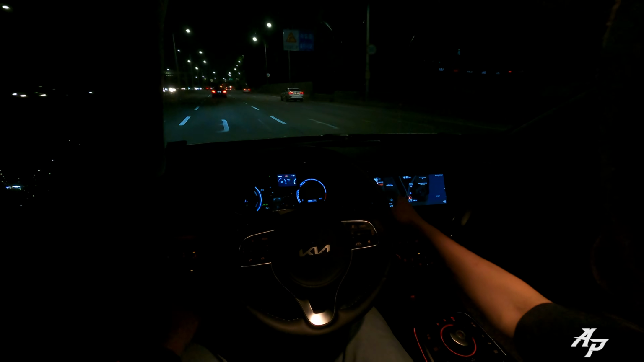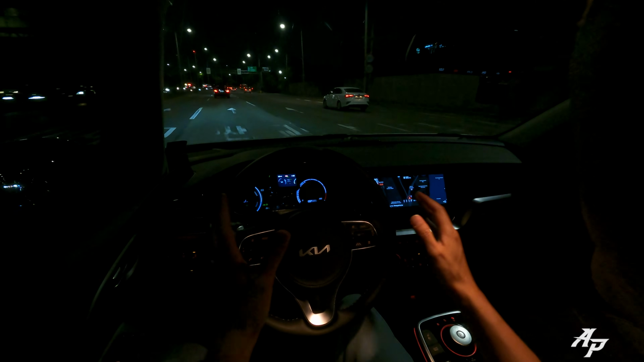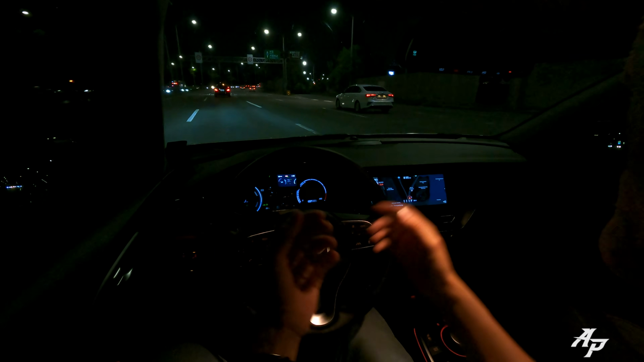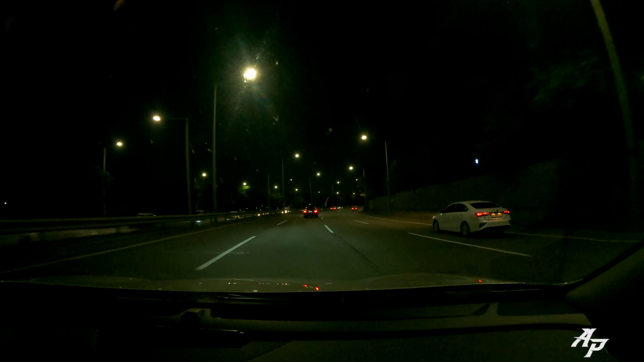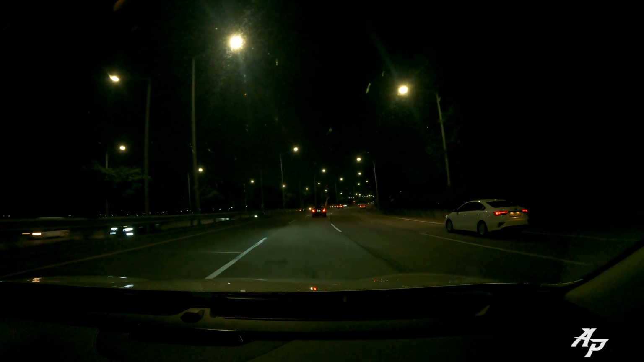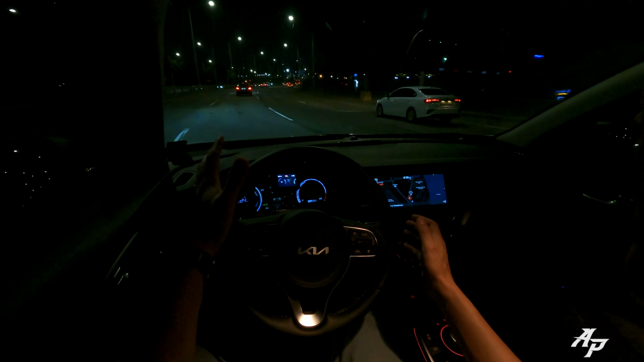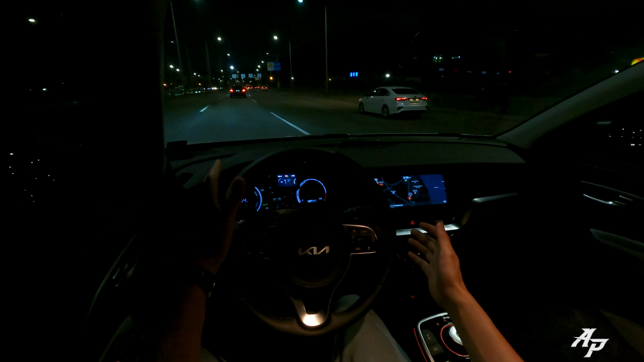See, average speed, I was driving a little bit fast, and Kia Niro Plus is going even slower than the speed limit, so I don't get tickets. See, right now we're on a slight right bend, and it's making the turn for me. It's doing it very smoothly.